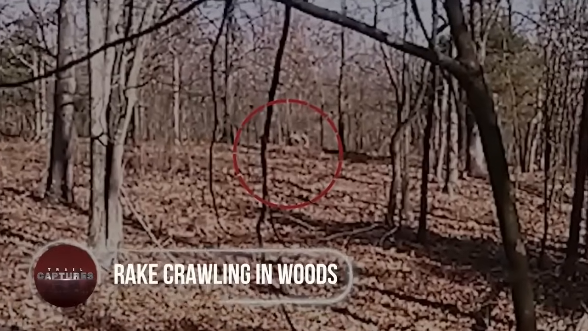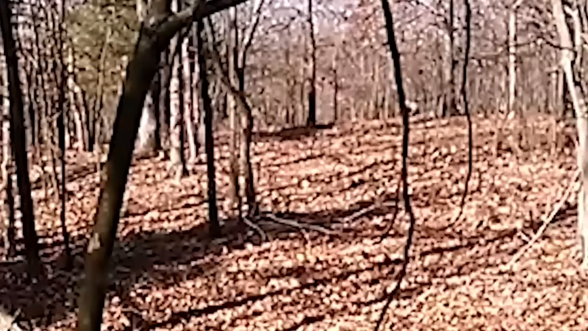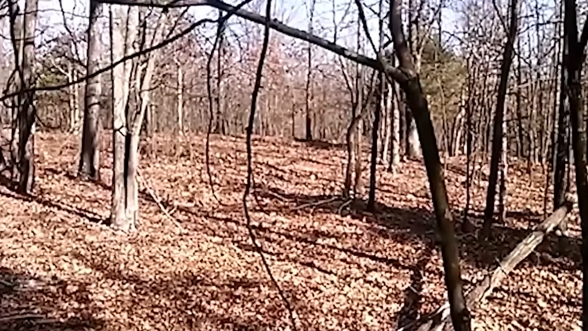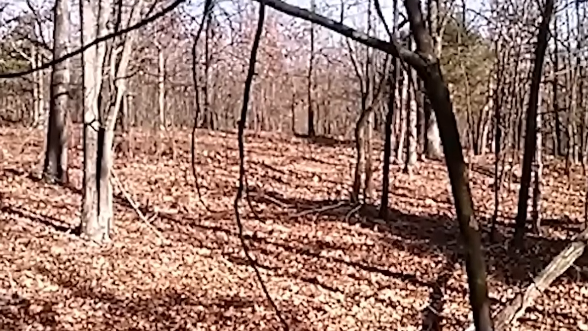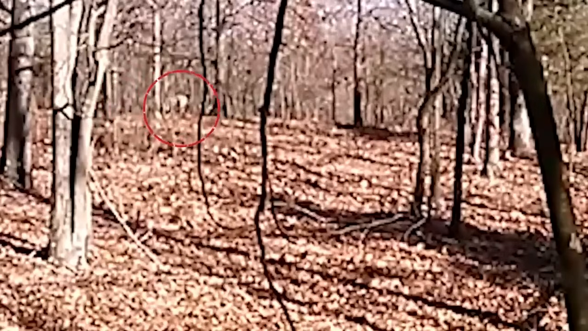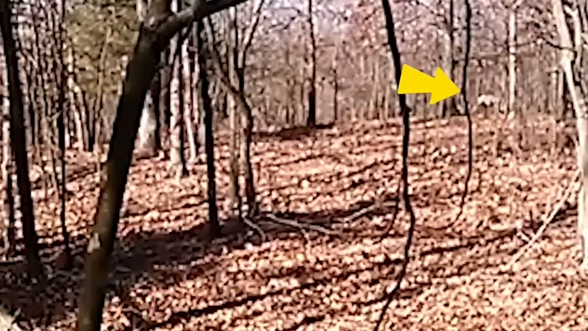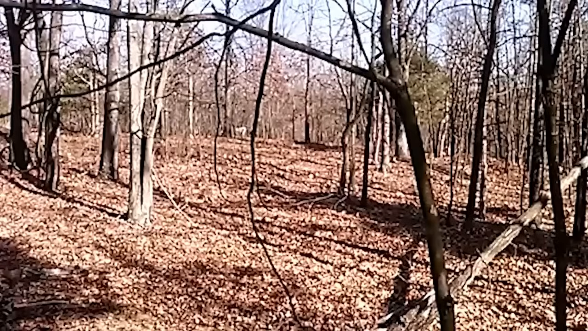Rake crawling in woods. A bizarre trail cam footage quickly went viral as it claimed to show an eerie figure in the middle of the woods. Recorded somewhere in an unrevealed place, the video took a normal start, but then the actual oddity entered the frame from the left side. Crawling on all fours was an eerie creature that could be seen rambling through the woods, just like a huge, bulky animal.